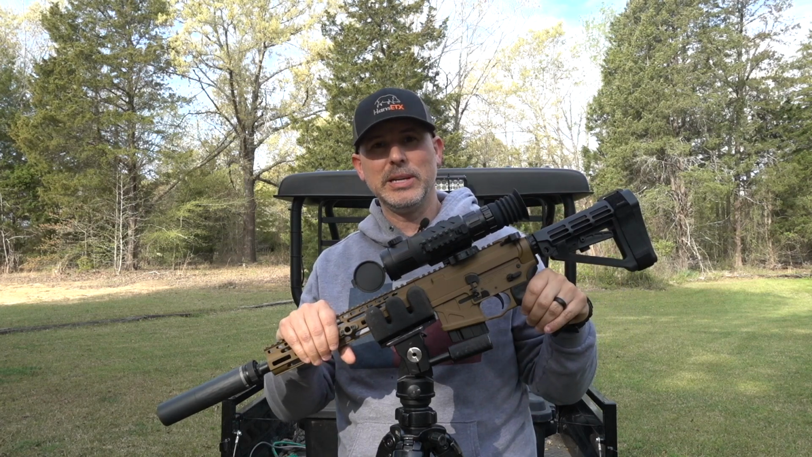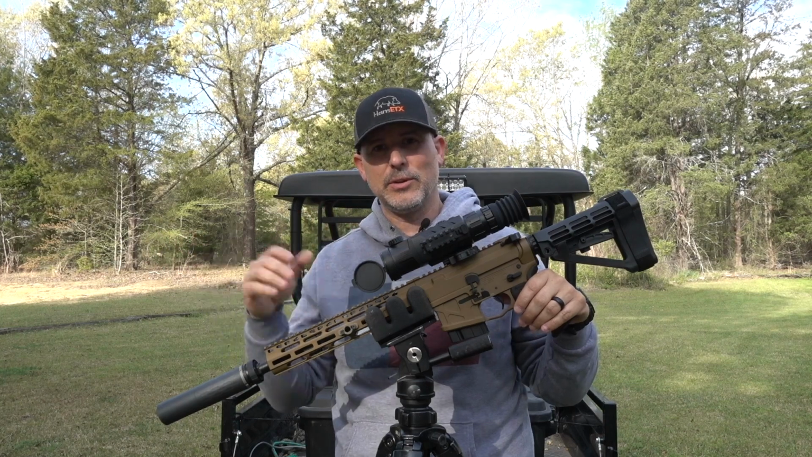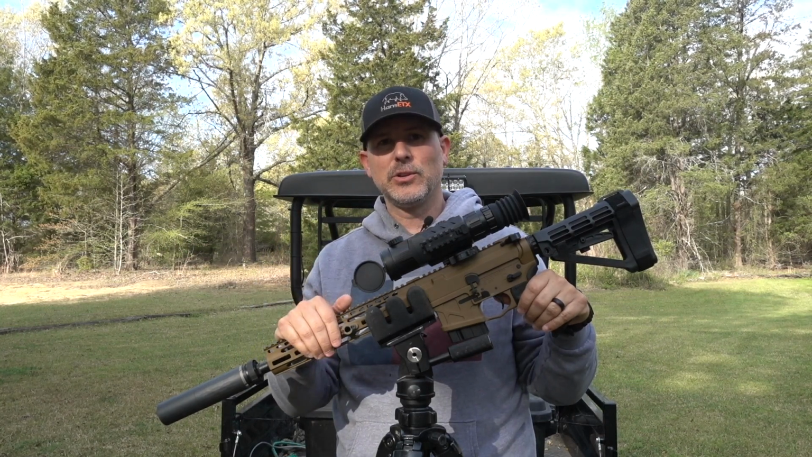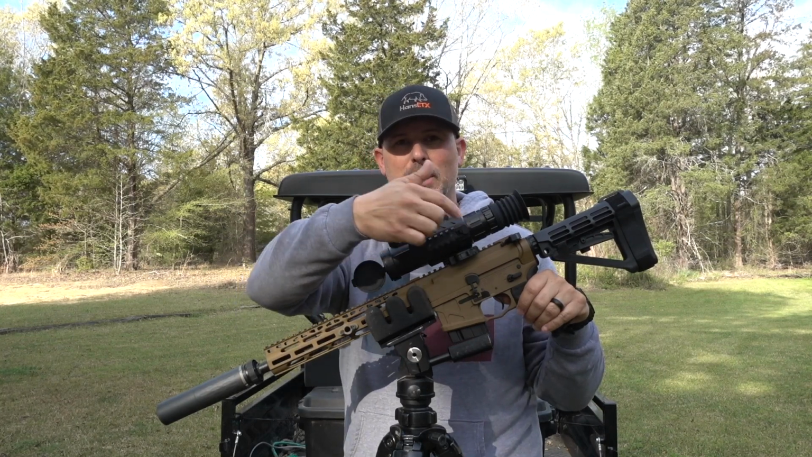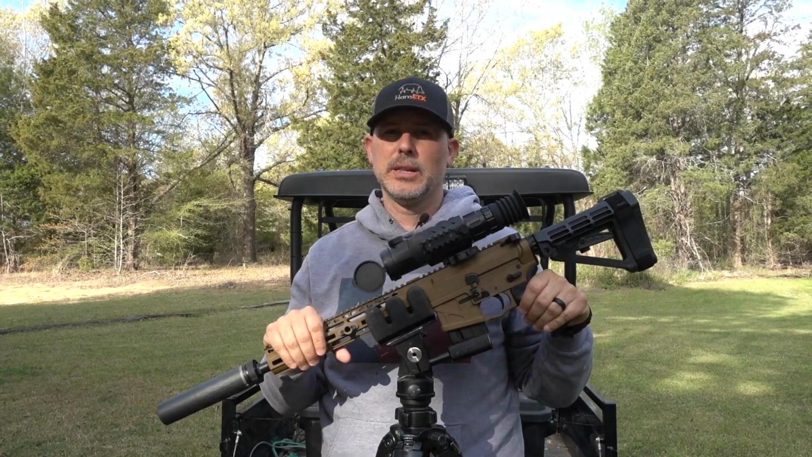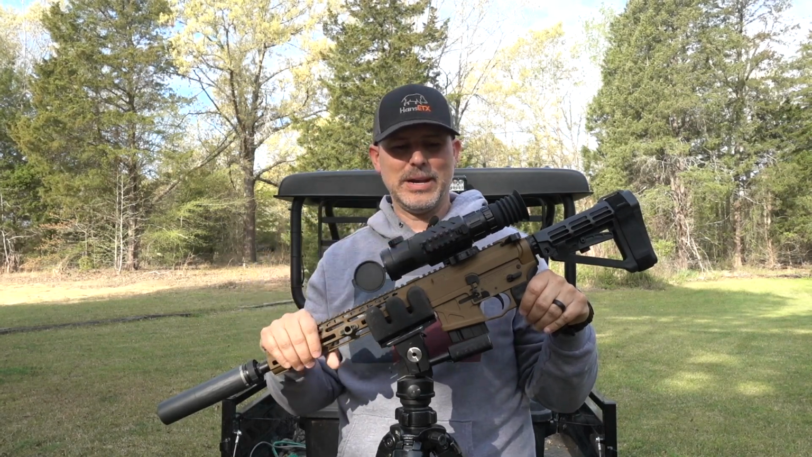You do have the ability to add a laser rangefinder either at the time you purchase the unit or later on down the road. You can set up your own modular laser rangefinder. It mounts right here on the side of the Picatinny rail, plugs into the scope. It's all integrated, just a little bit of calibration on the laser rangefinder and you're good to go. But with that being said, that's why that's on there.